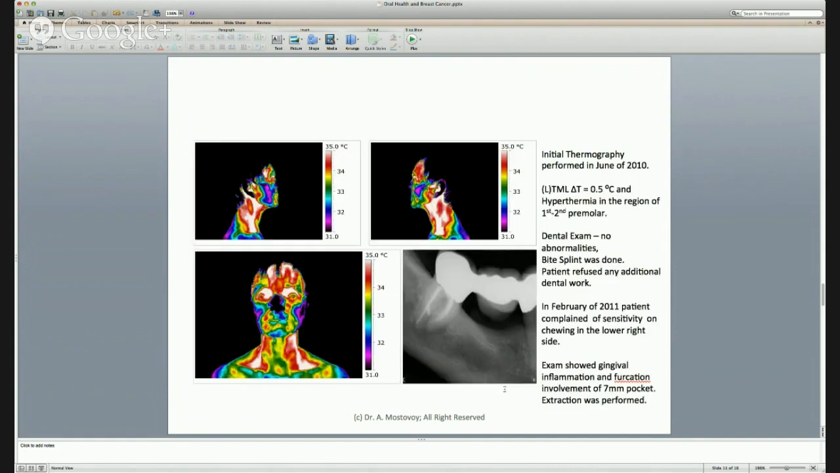Let me give you a couple of case studies. This person came to us initially in June of 2010. She had TMJ, temporomandibular joint. She had a few regions of hypothermia, and we sent her for a dental exam. Dental exam revealed absolutely no abnormalities. However, a bite splint was done, and because she was asymptomatic, she refused any additional work.